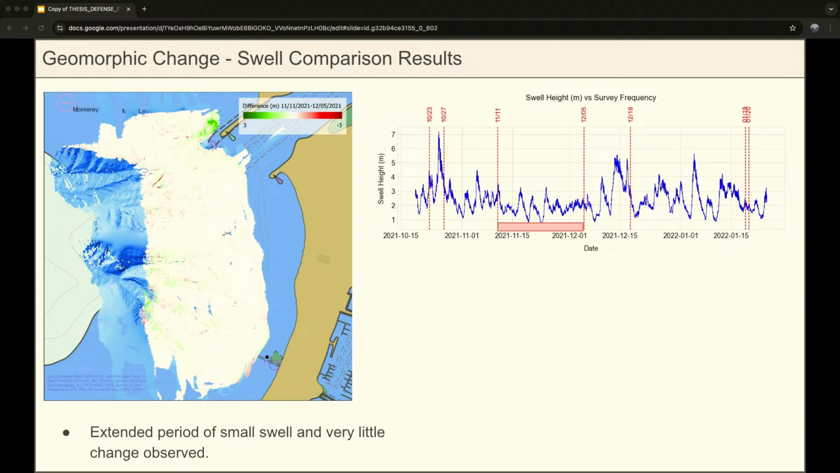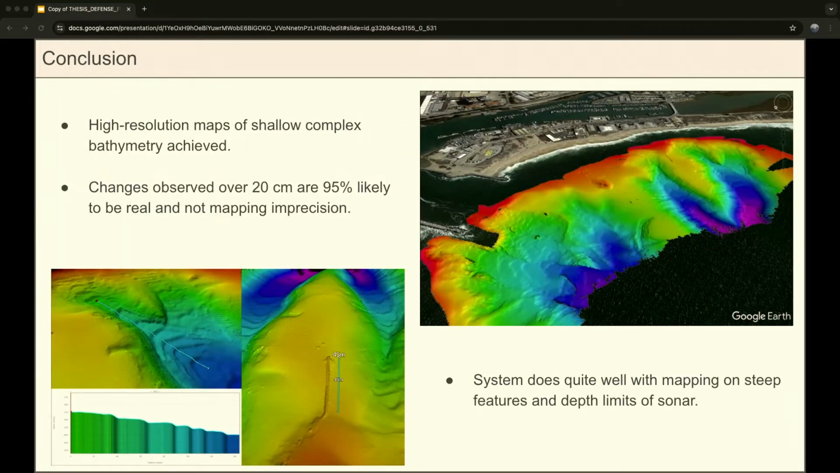And finally, obviously I'm just speculating here that these swell events even have anything to do with the changes that we observed in the canyon head, but it seems to be backed up at least partially by this relatively long period of really low swell events and not much change happening in the canyon head during that time. And since this was meant just as a proof of concept, I didn't dive too deep into analyzing these swell events, and hopefully this motivates future studies to keep that high frequency and high resolution surveys going and shed some light on what's really happening in the canyon head through that.